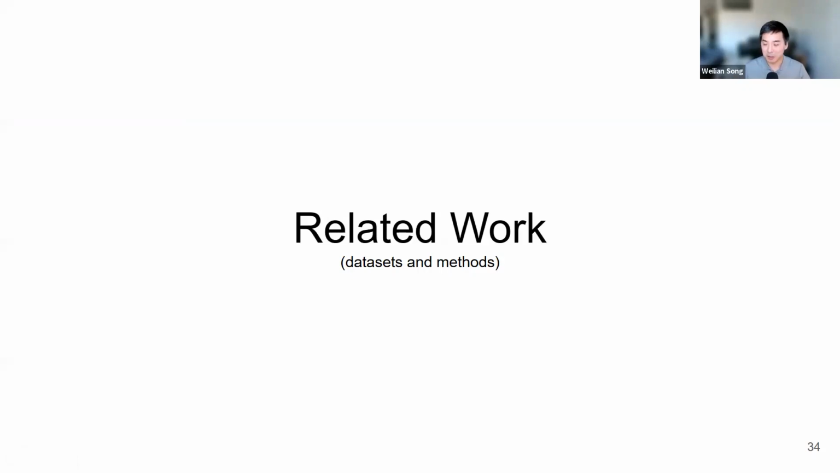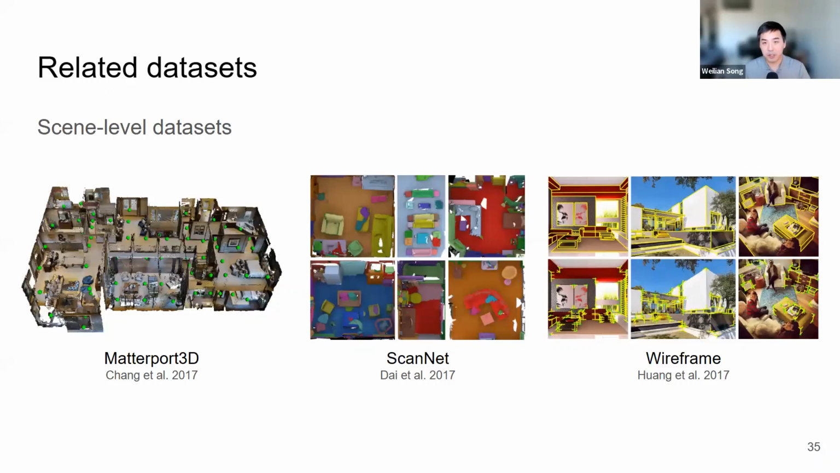I'll present some related work first, which is roughly split into the related data sets and methods, some relevant ones. So we are dealing with built environments, and there are plenty of indoor data sets available through the research over the years. Here we highlight three, which have been collected using either 3D scanners, that's Matterport 3D, RGBD cameras with ScanNet, or manual annotations in the wireframe dataset.